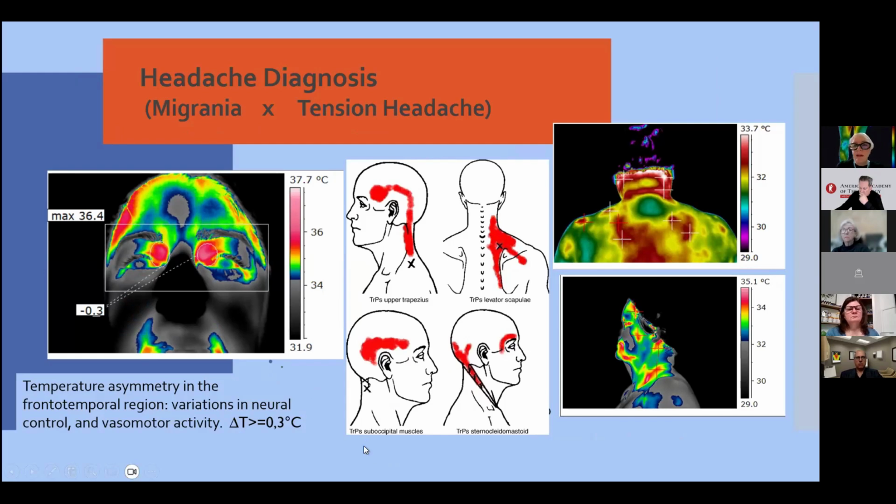If I have infrared imaging, I can see if this patient has a regular temperature and a symmetric face temperature, and I can see on the right here the map of trigger points.